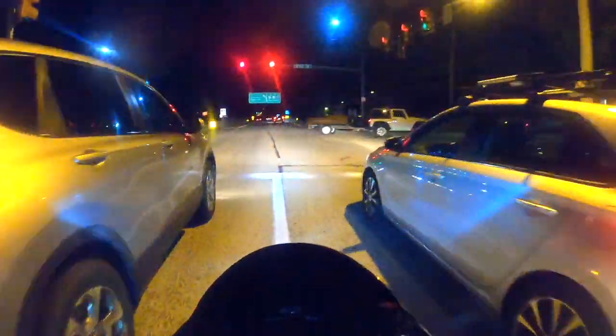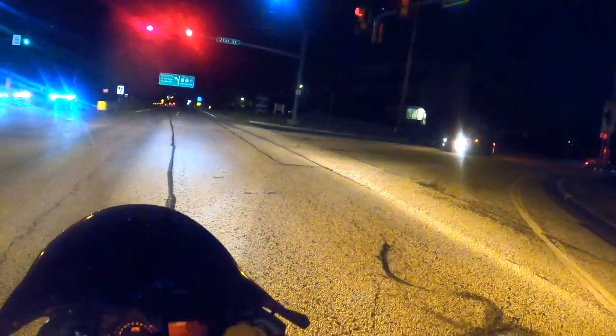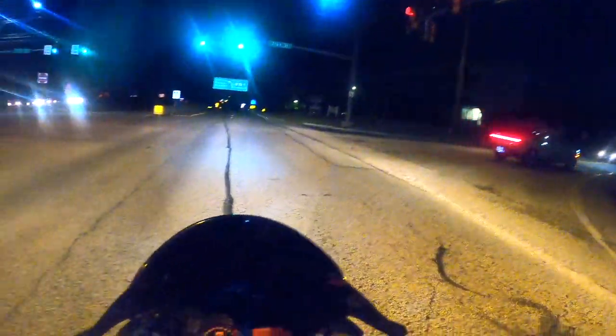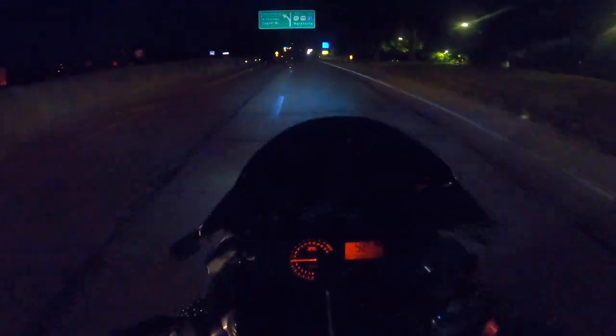Look at these. Look at these two cars. They don't even know I'm coming. They don't even know. Now they know. Now they're gonna be pissed. And I don't give a shit. Cause like, watch this. Gone. Now I'm not flooring it at all. I'm just kind of like, just casual cruising.